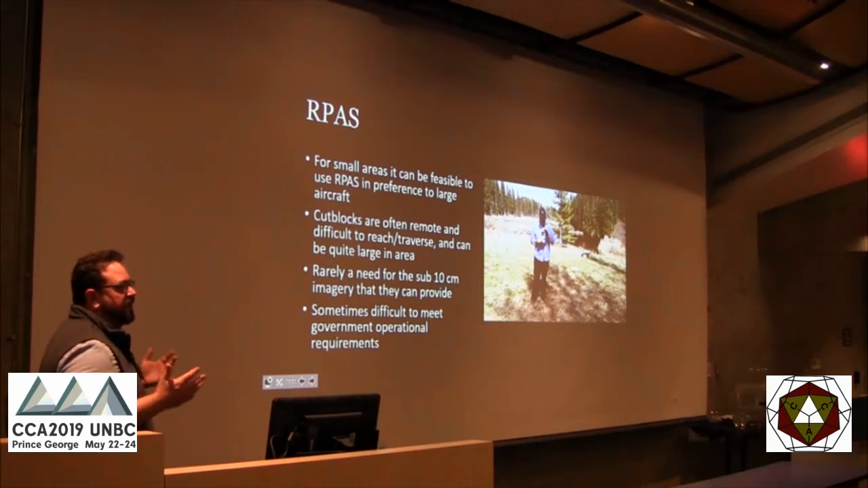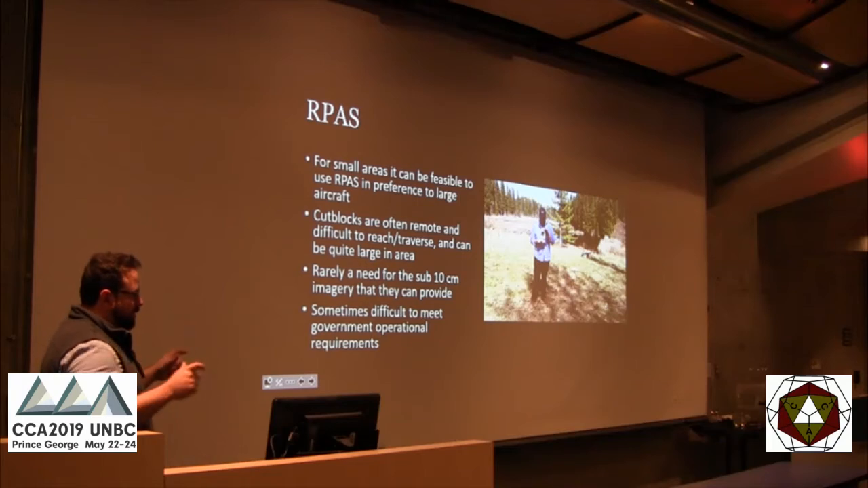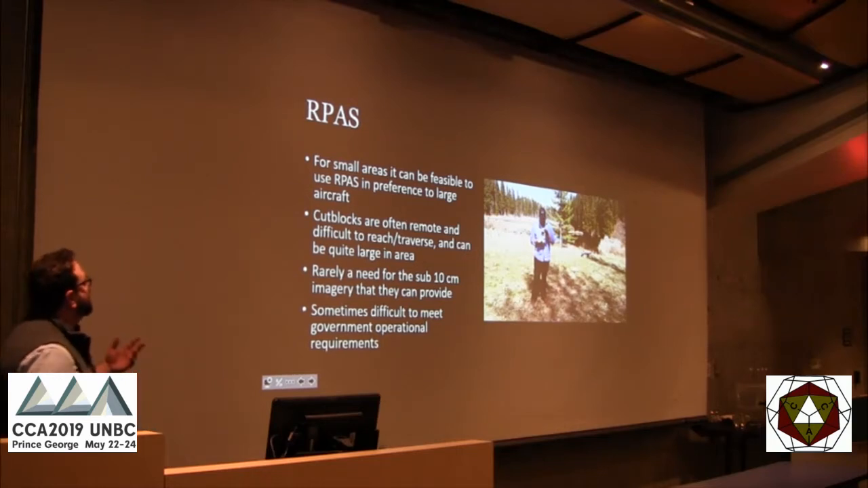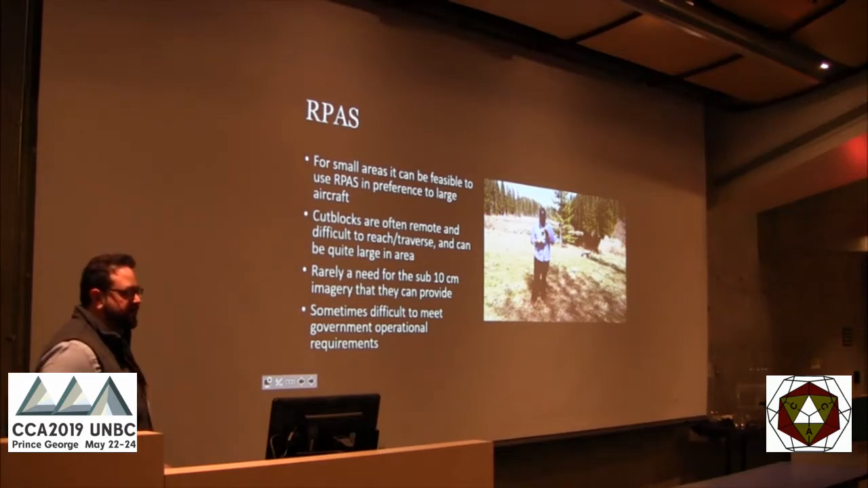RTK communicates sometimes. If not, you're setting up geometry with your aerial targets, and you may as well just walk around these things instead of doing ocular assessments. Some of these areas are so remote and so hard to walk across that it's not really worth it. We rarely need a 3 centimeter resolution; 10 centimeters seem fine. And also we have all the government requirements, SFOCs, things like that.